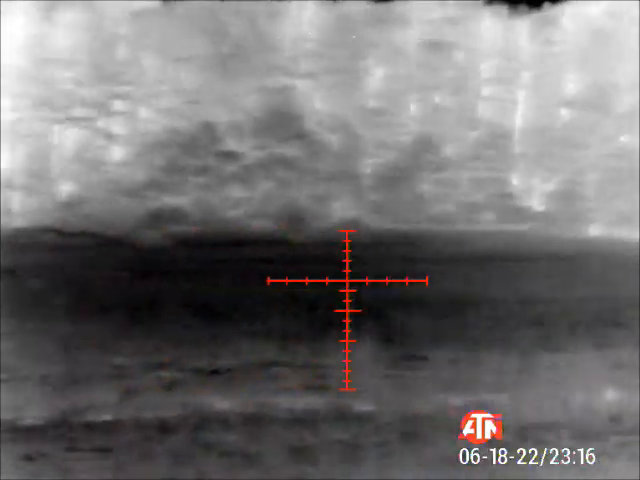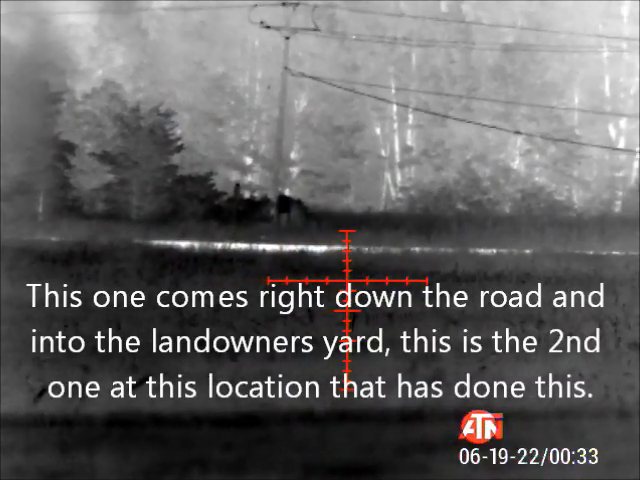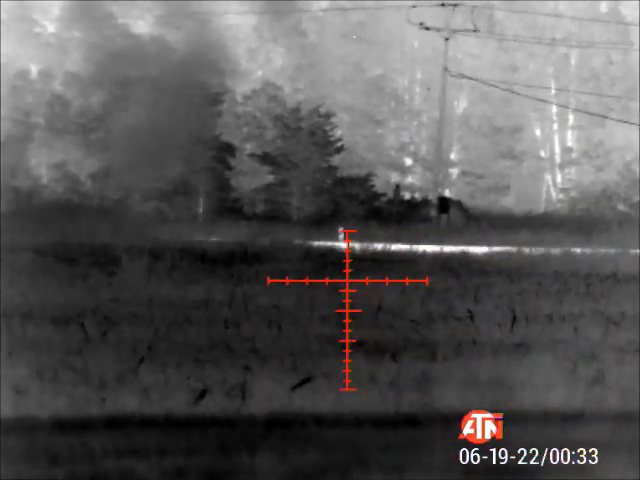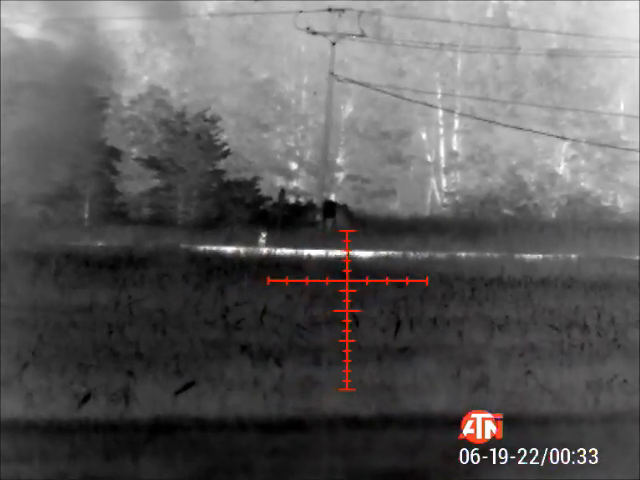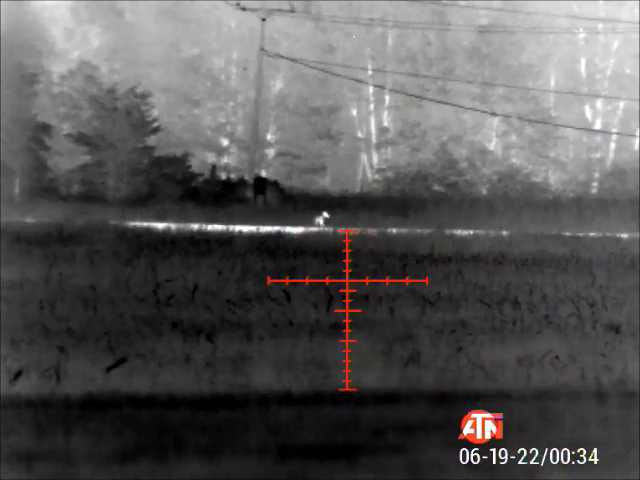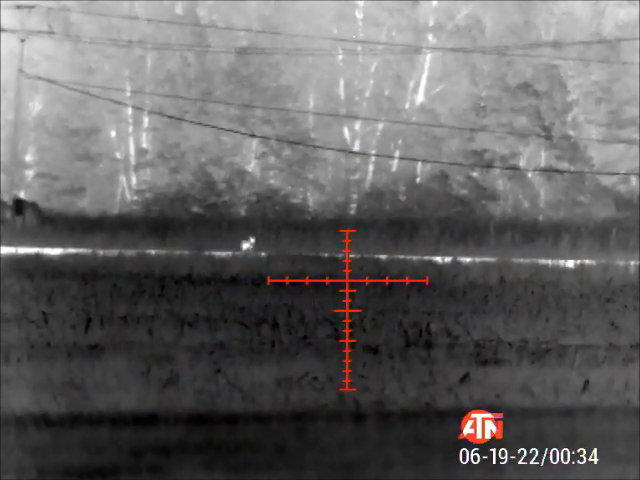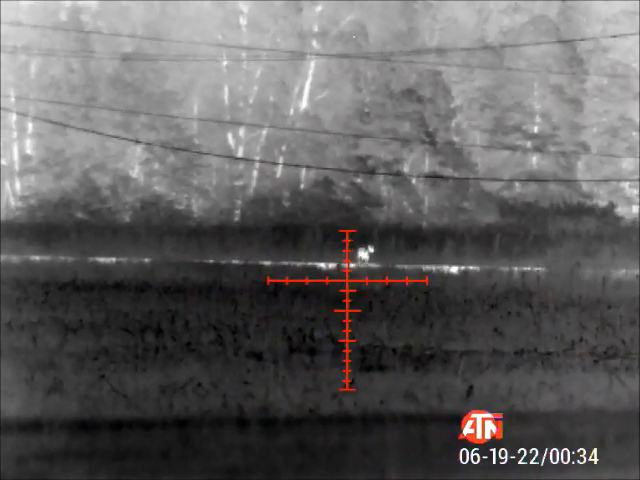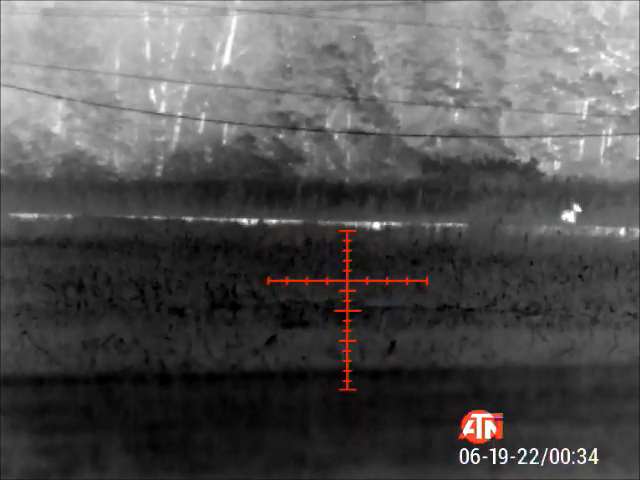I did not like that. It's a coyote coming down the road.